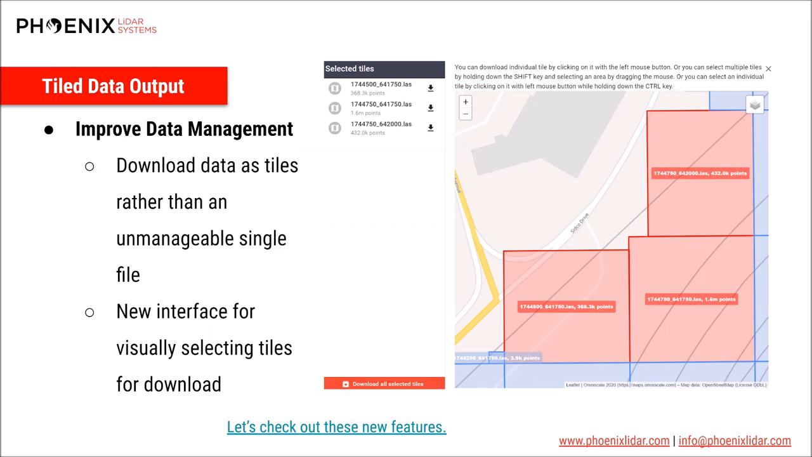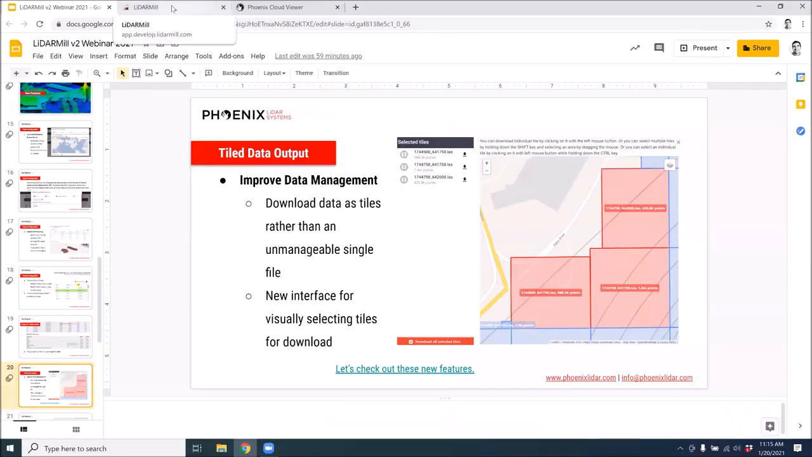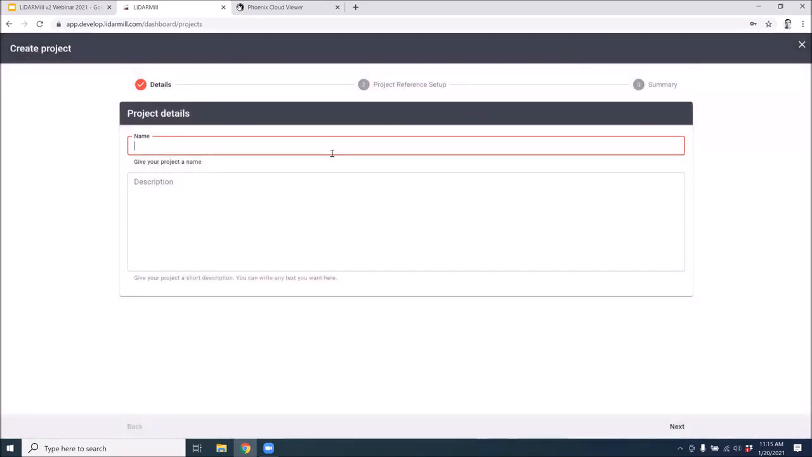All right, let's jump into LiDARMill and check out these features that I have just discussed. So here is our LiDARMill interface. First, I'll go over the project configuration and the project setup. I'll start by adding a new project. Here we will give this project